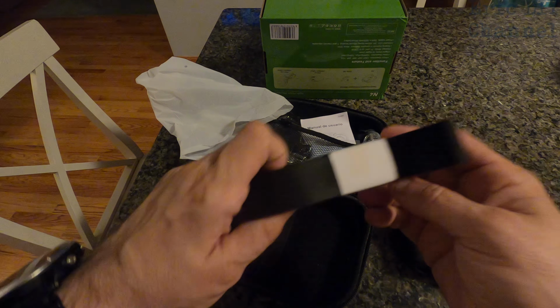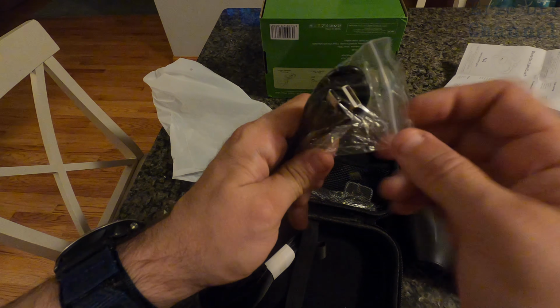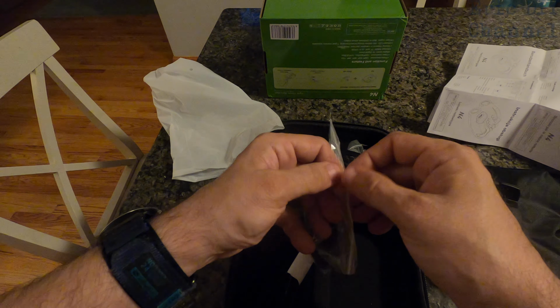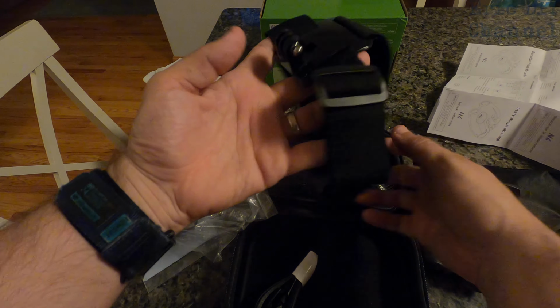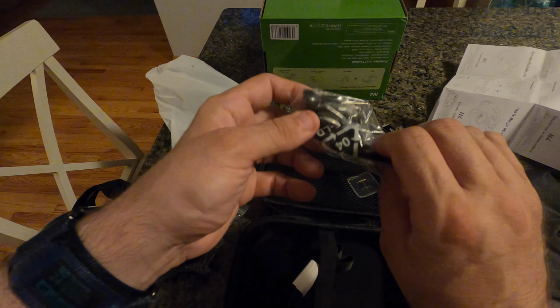We have a strap for the binoculars. We have a manual, little case for it. Cloth to clean the lens. Has a charger, USB-A to USB-C. I believe this is the headband that you were seeing on the front of the box. Yep, indeed it's the headband, which is a GoPro style. Attachments for the headband. Has a GoPro type connection here.